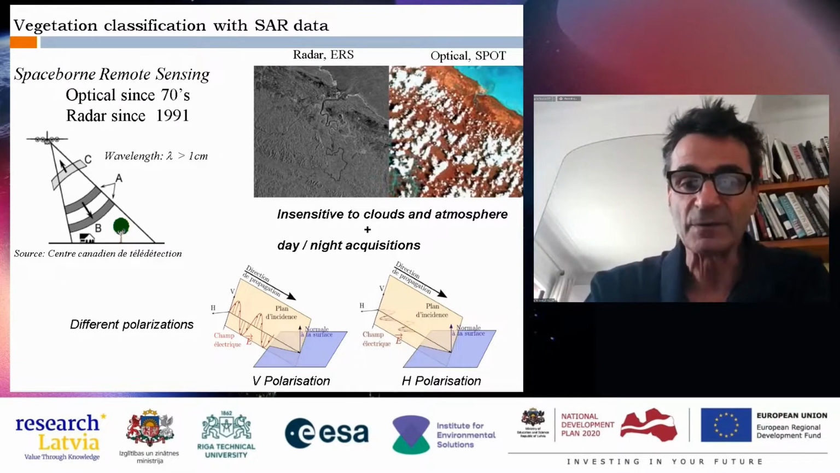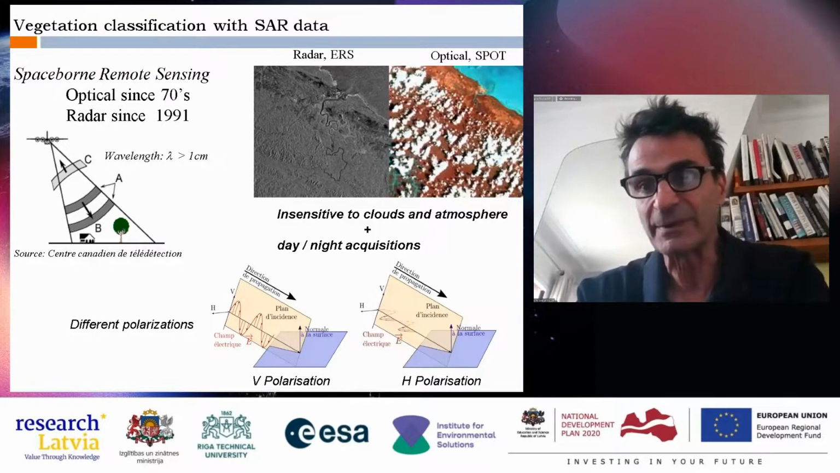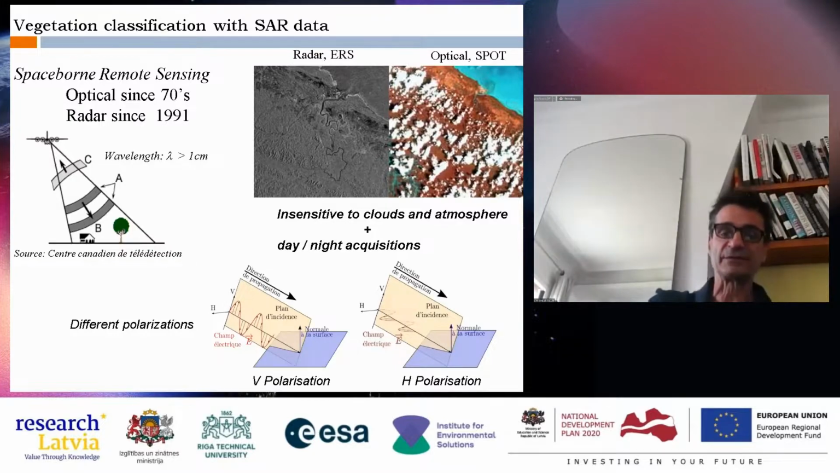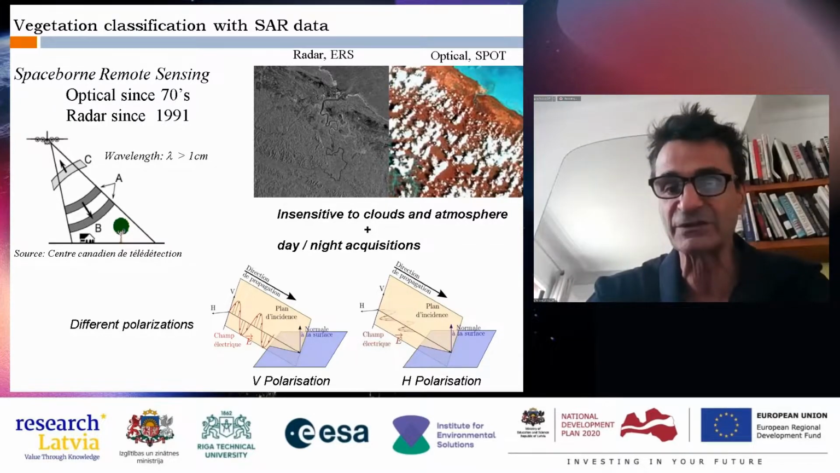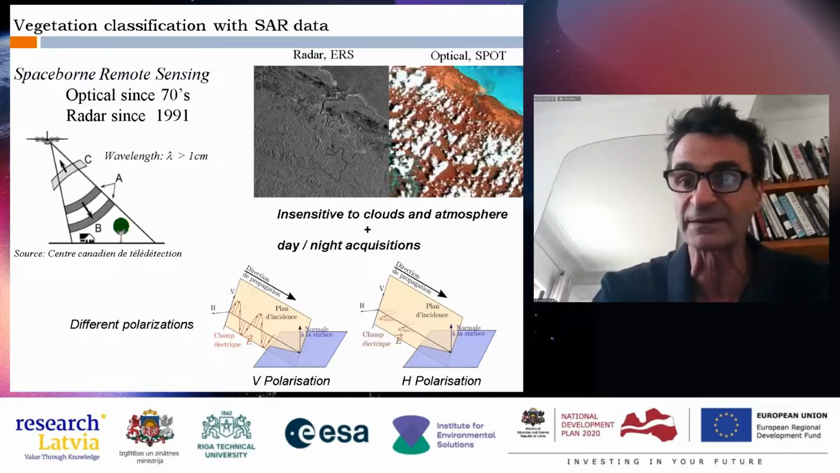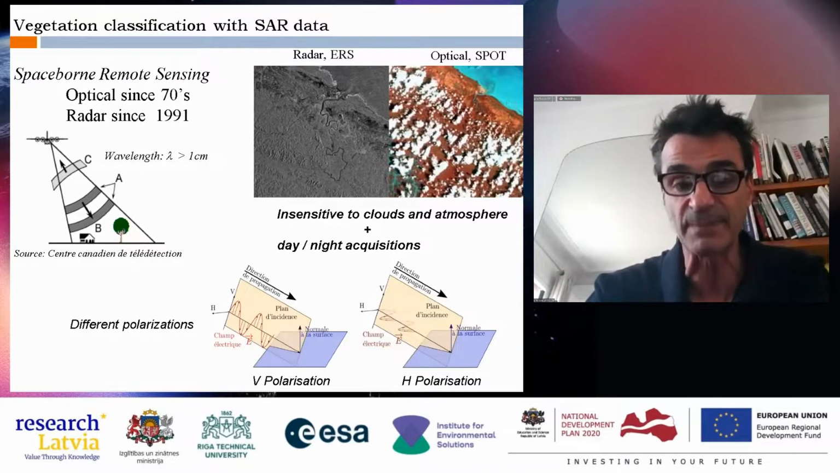So in radar, we speak about polarization because we use coherent waves, and we have two special polarizations, V polarization and H polarization, for vertical and horizontal polarization with respect to this incident plane.